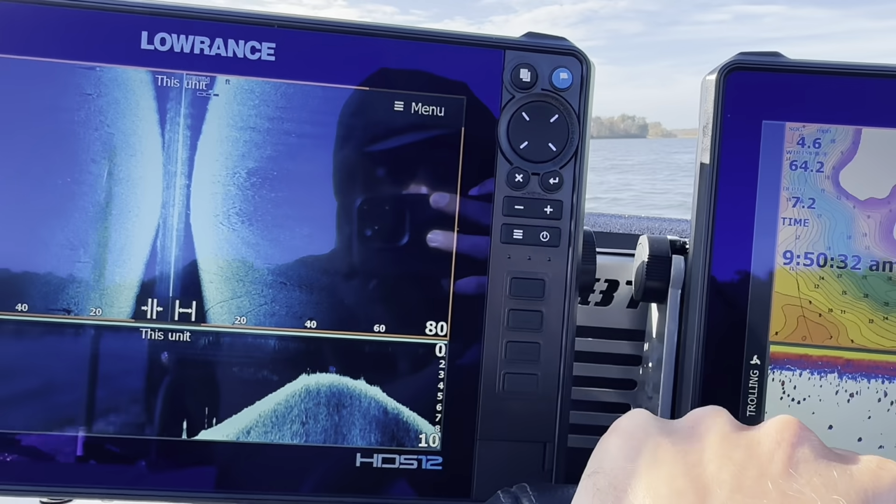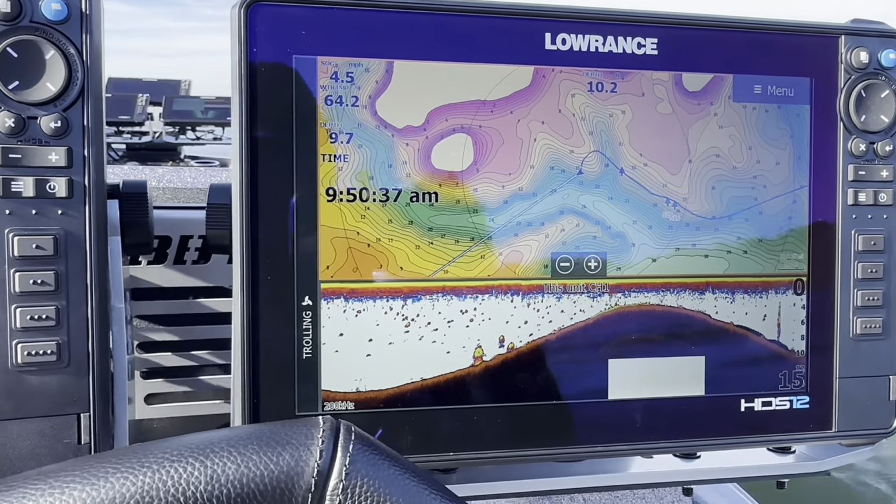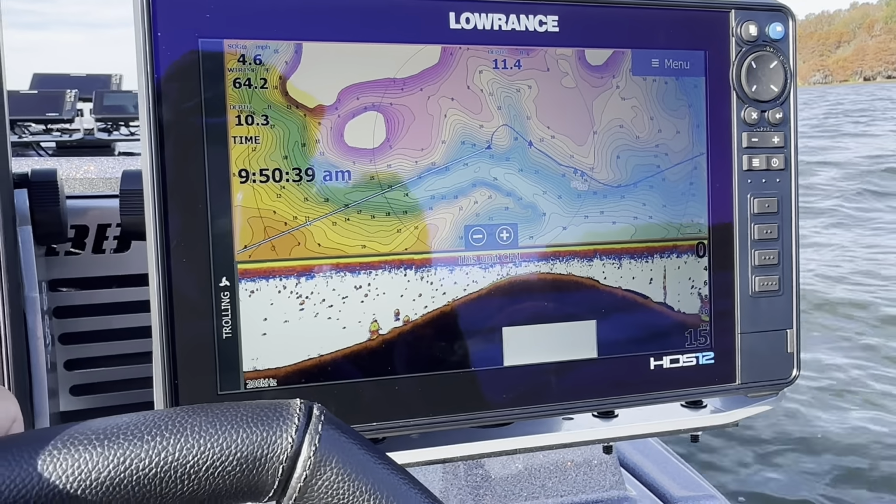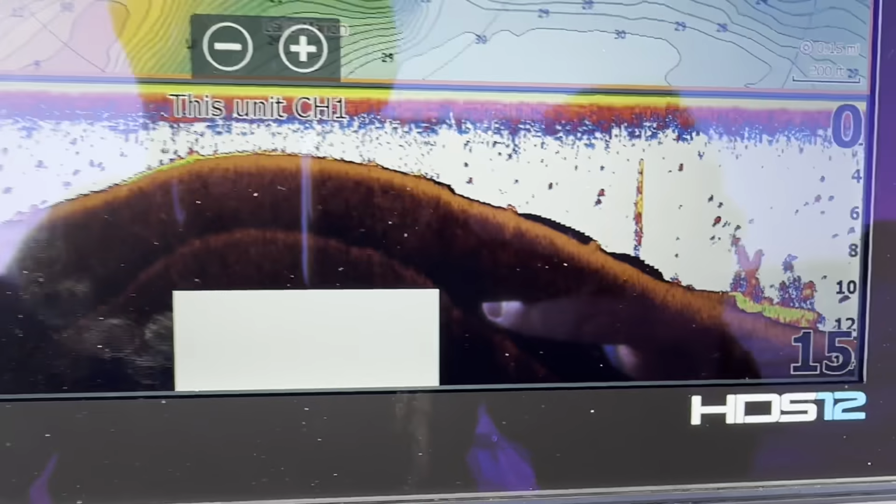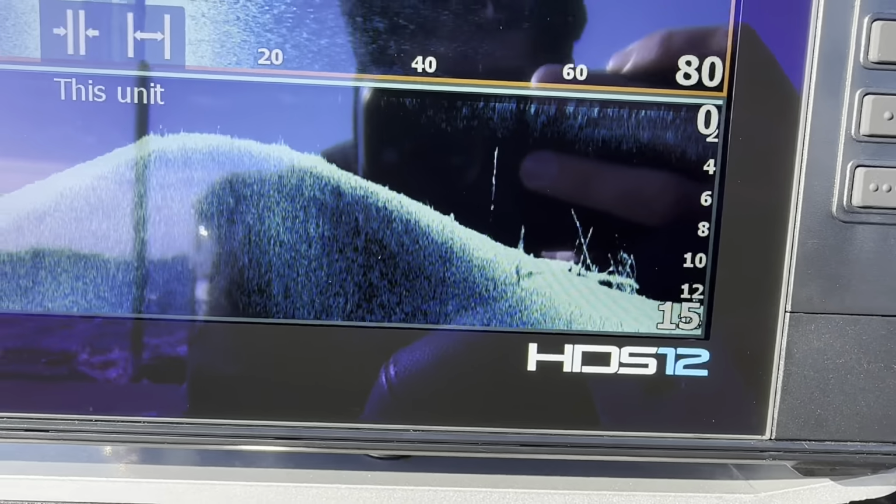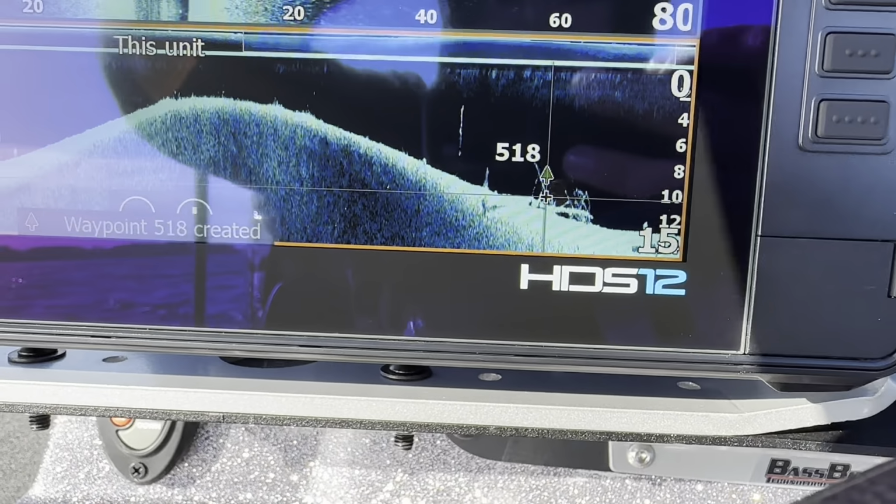Even if it's short when I come back in February, it could be one of those spots that those bass kind of flock to, stage on. I like that. Look at that. There's some wood right there. There's a lay down. It's got some branches on it still. I'll mark that one. I like that. It's right on that drop.